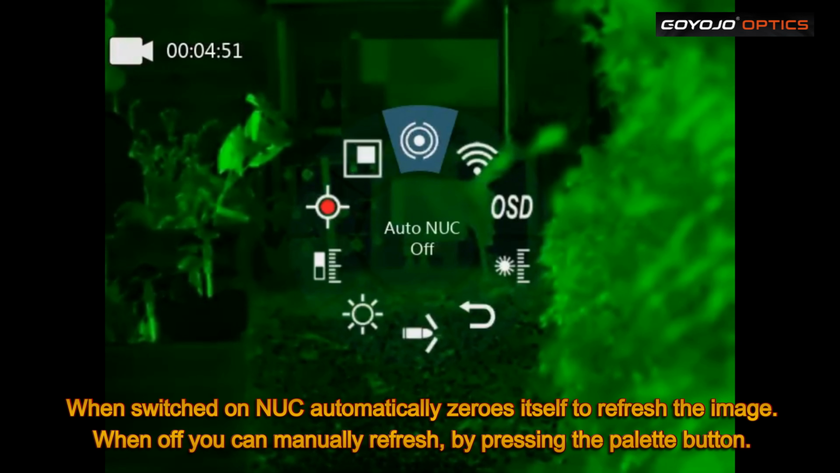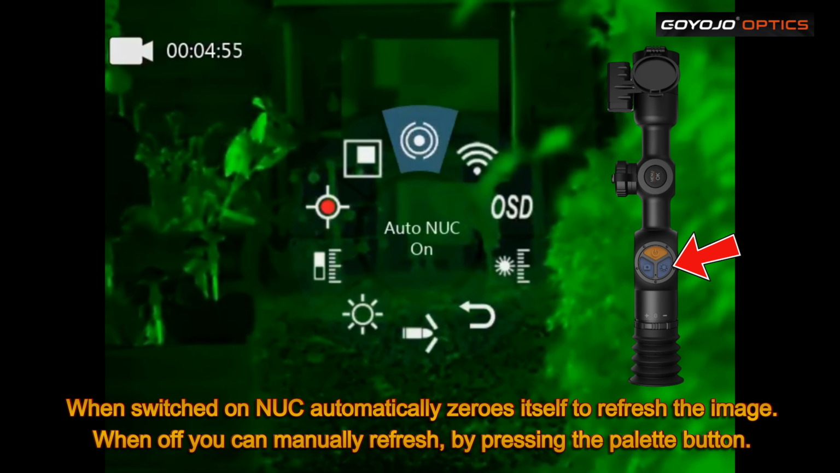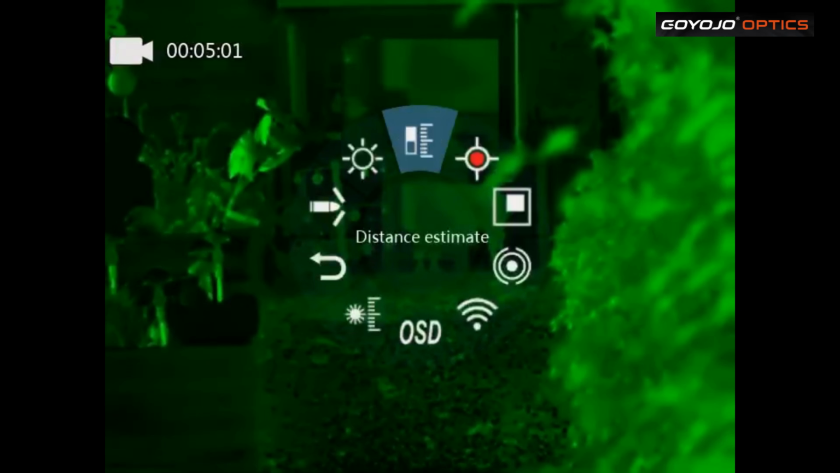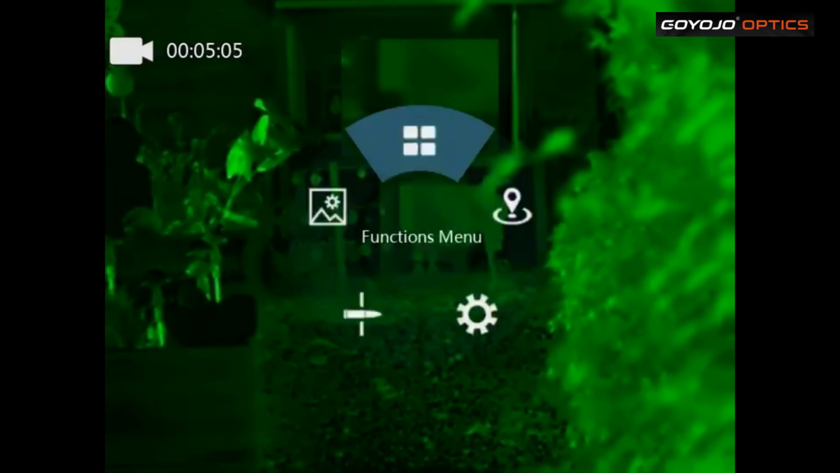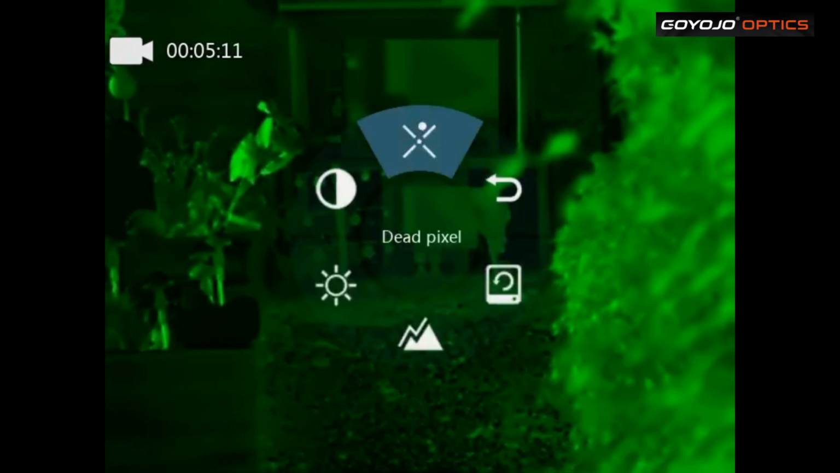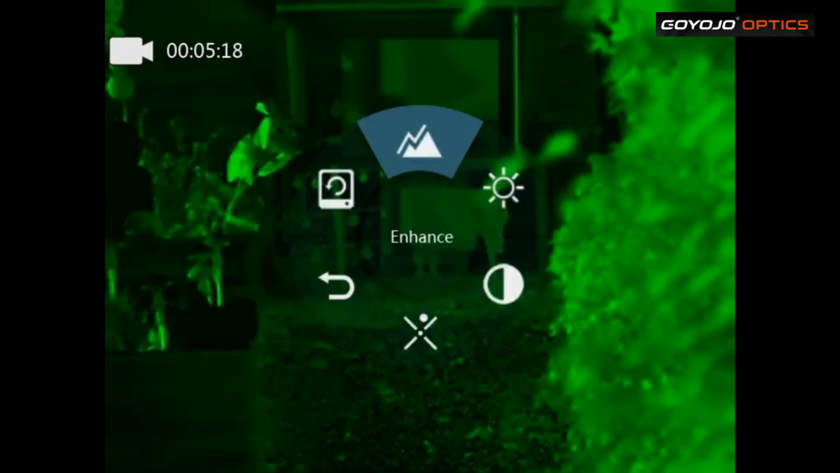I'm not quite sure what NUC stands for. Picture in picture. Let's go back to the image setting: dead pixel, contrast, brightness, enhance.